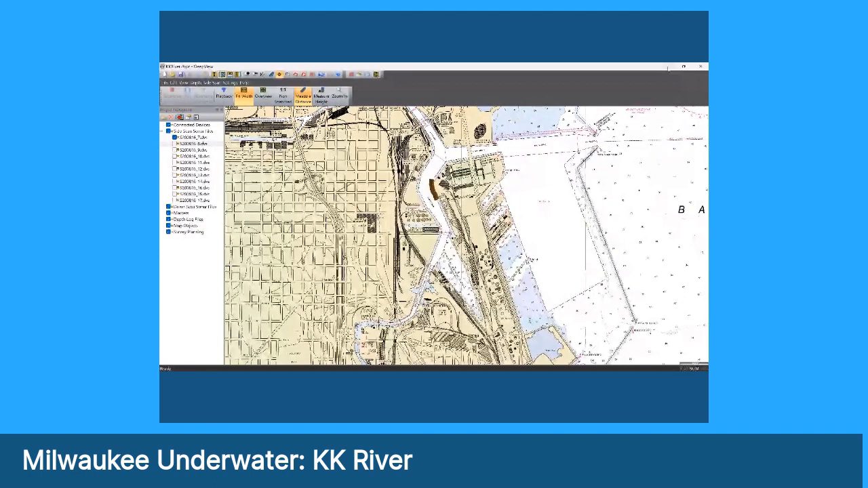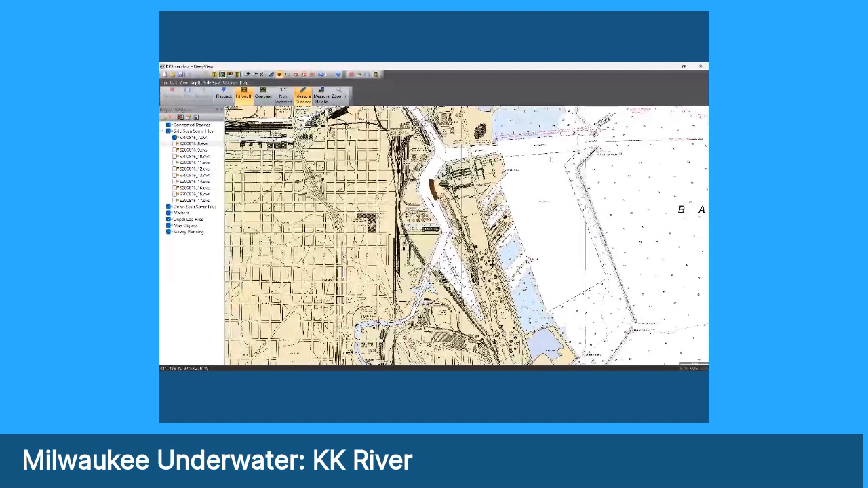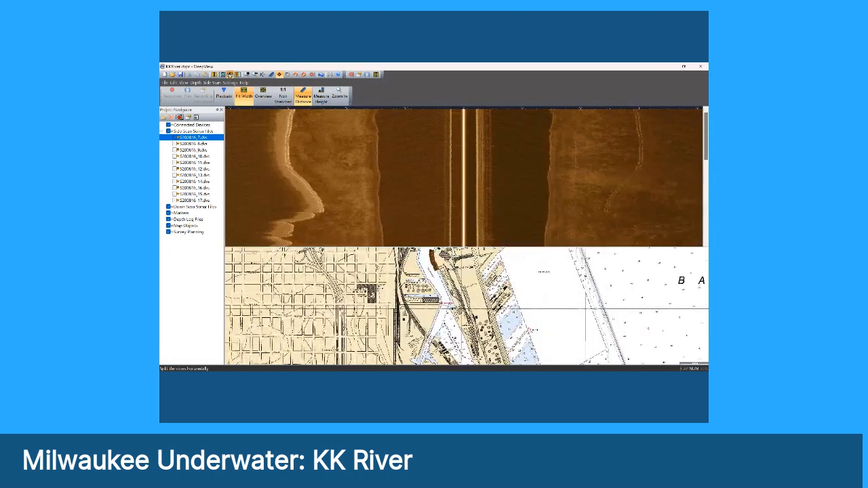All right. So you should be looking at my software, in the map of the Milwaukee lower inner harbor. So this is the software that I use, and every one of these files here on the left is a sonar track that I recorded, and then this is the map, and I can split the screen like this.